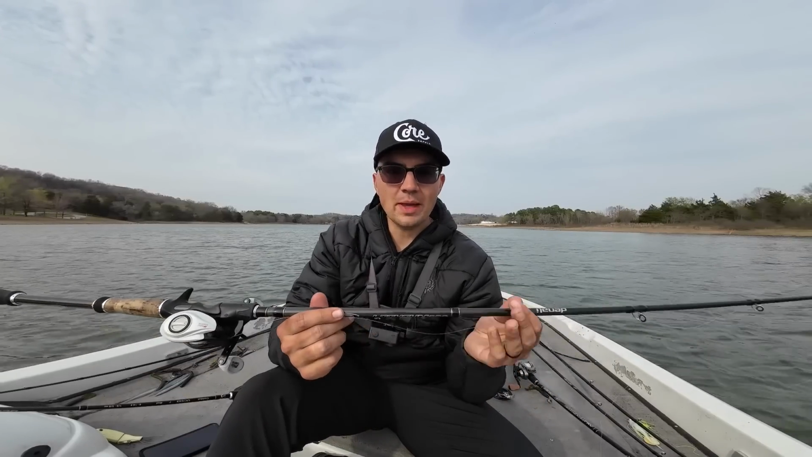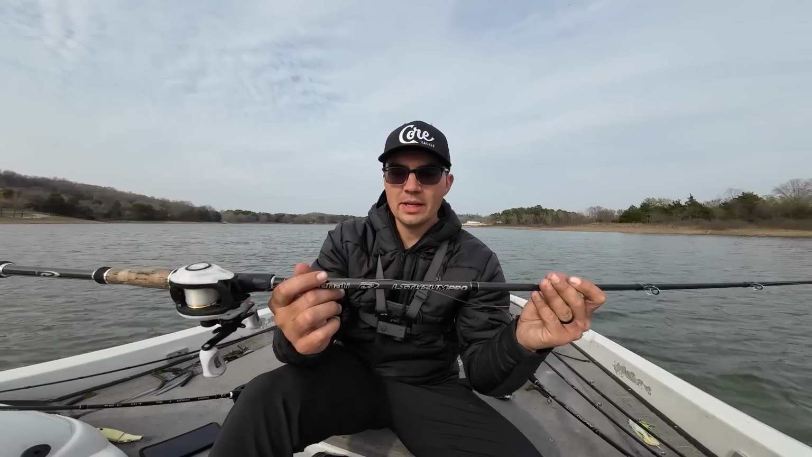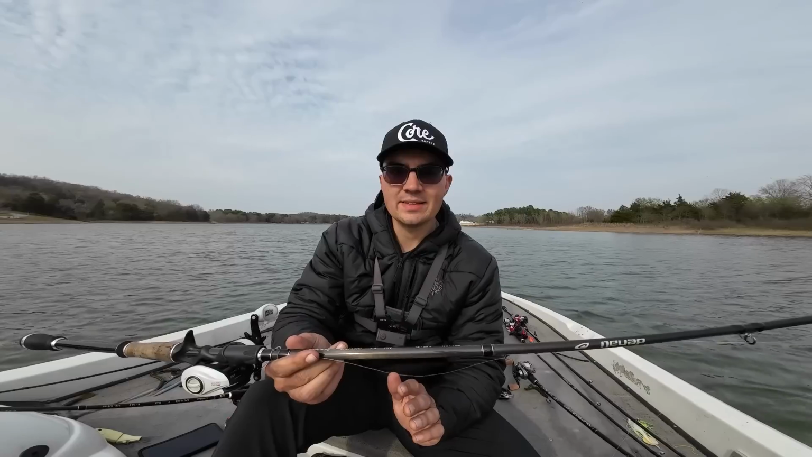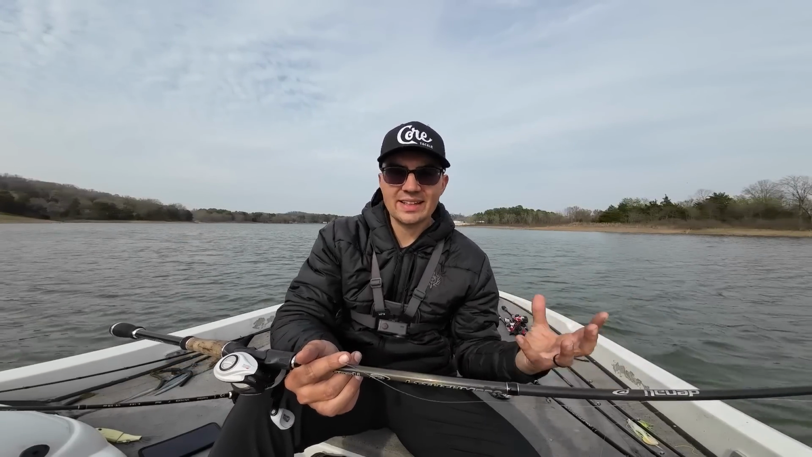And I was pairing this with a little bit heavier power rod. This is a heavy power 7'4" fast action rod in the Denali Lithium Pro lineup. It is still a worm and jig rod, just like the last rod I talked about, but I like to throw my swing heads on a little bit of a lighter rod, even though the baits can get kind of heavy, just because I want to give those fish a second to kind of get that bait in their mouth.